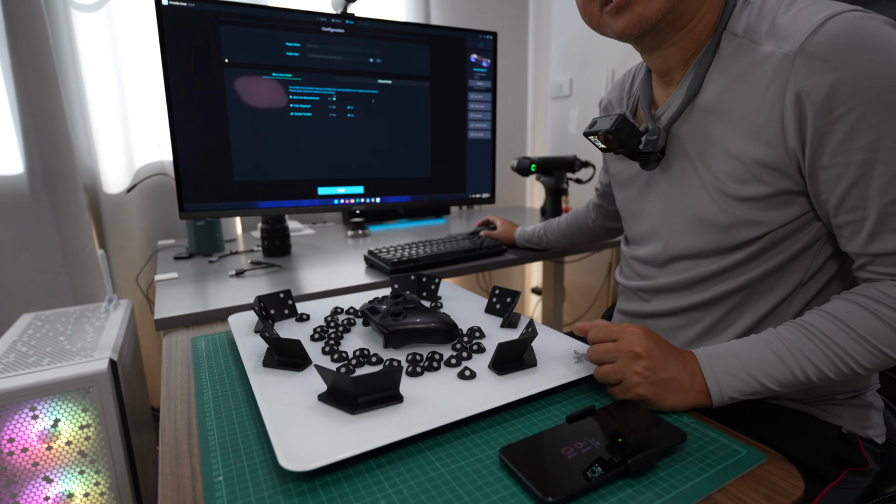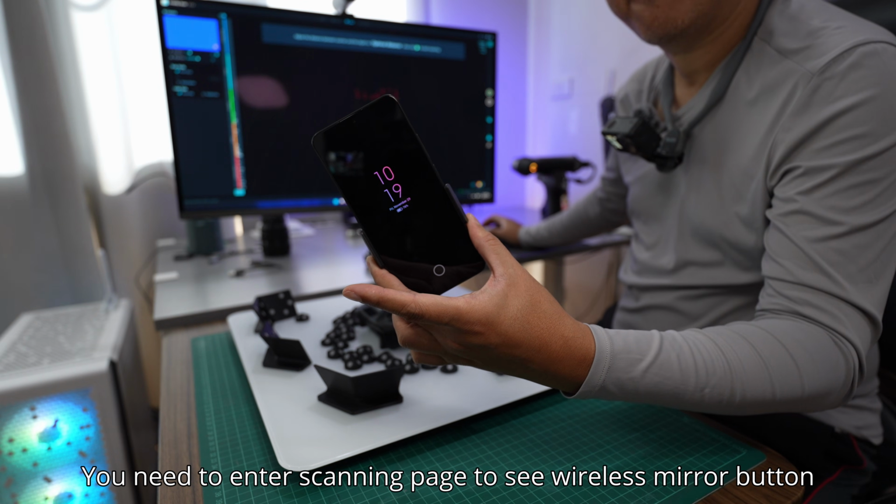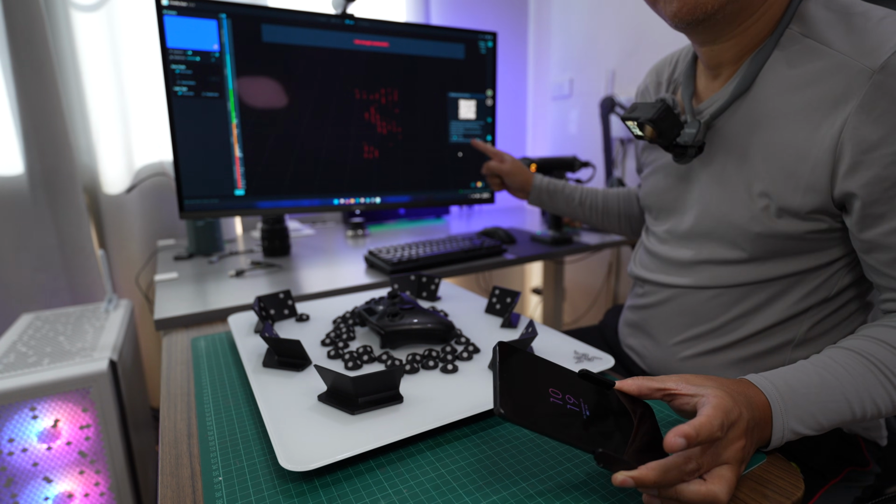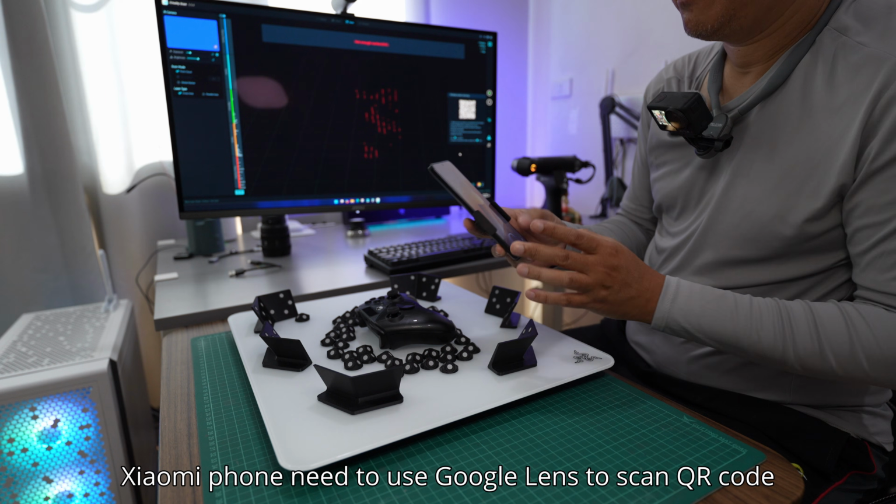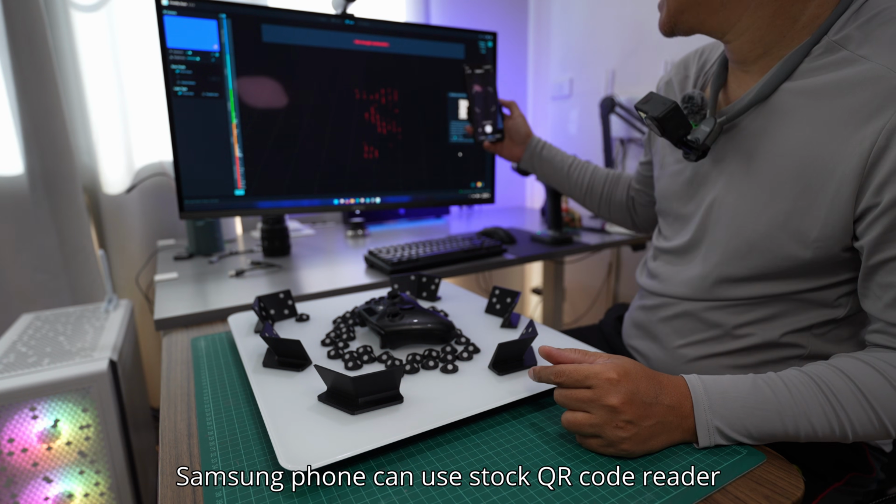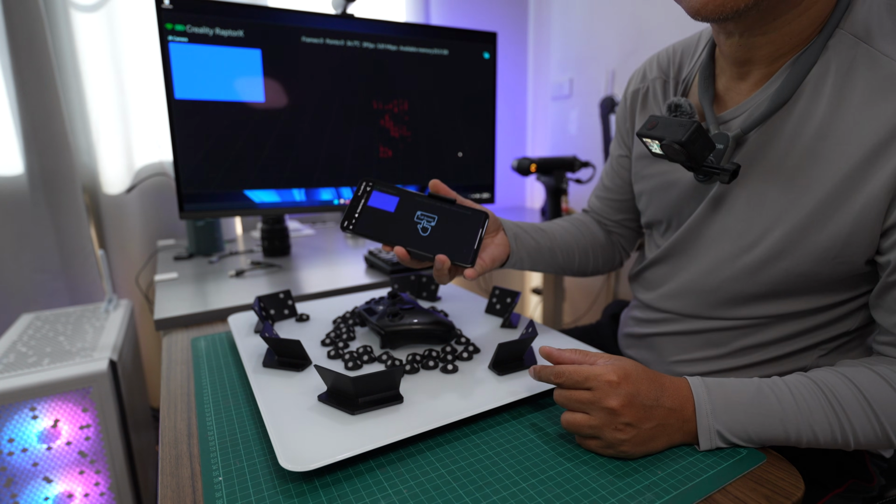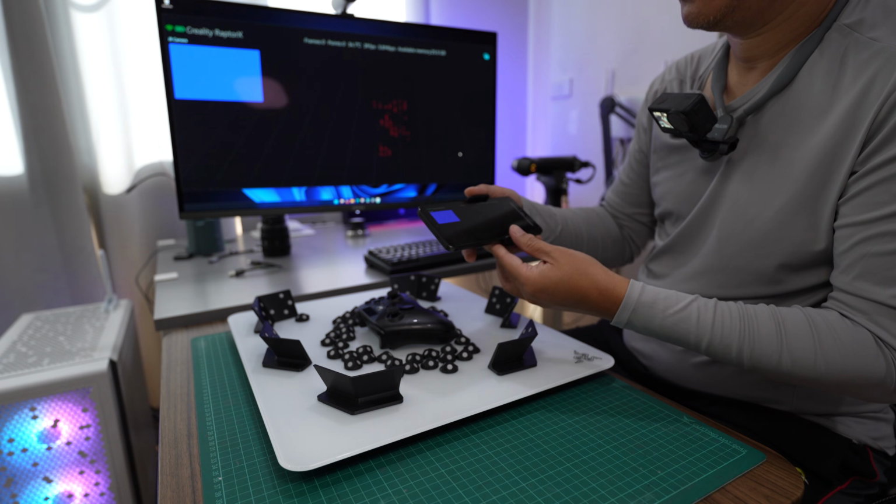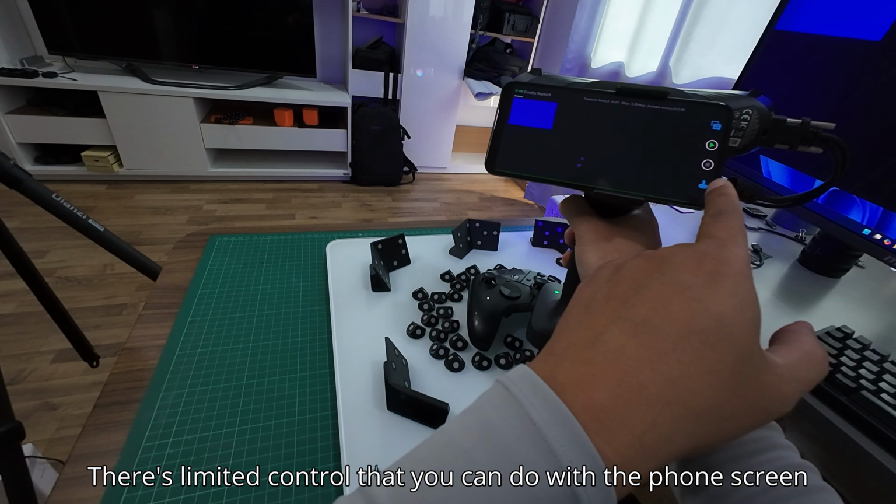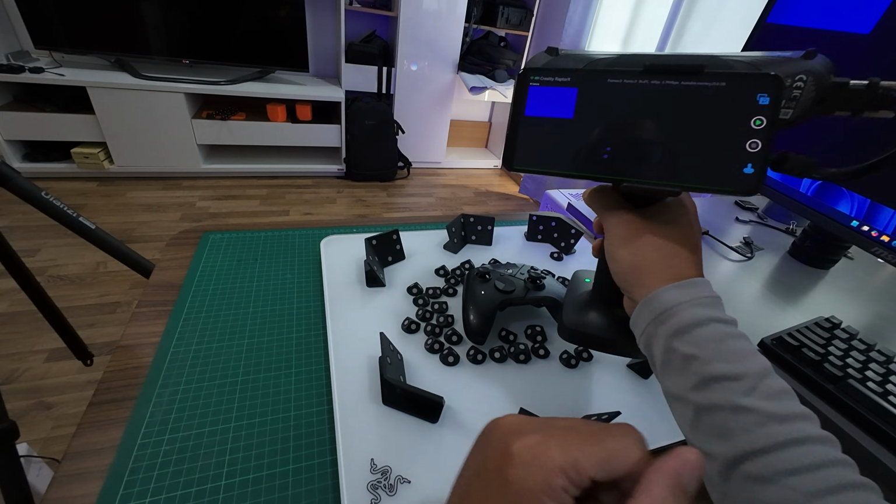Okay, let's try to scan the first object. If I want to mirror the screen onto my phone, I need to click the wireless screen mirror icon on the right, and a QR code will come up. On my phone, I need to use Google Lens on the camera to scan this, and it will pop up the link to open the screen in the browser. Then you click full screen and the screen on the phone is mirrored. We have a play button, pause button, and clear button, and the top one is for exiting full screen mode.